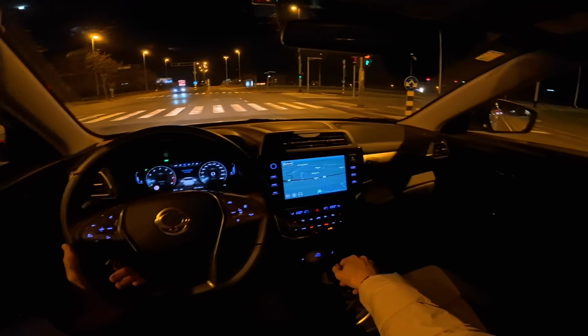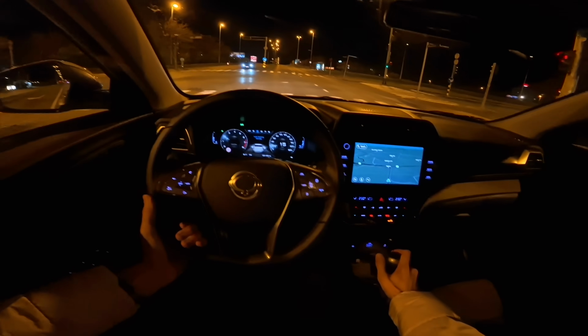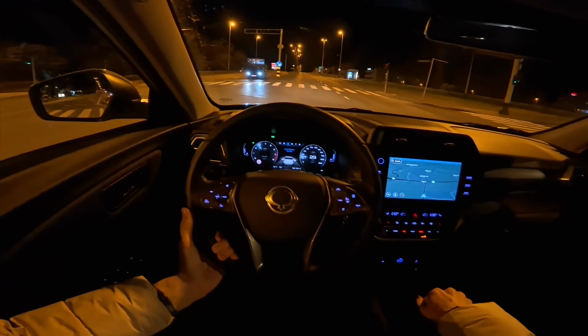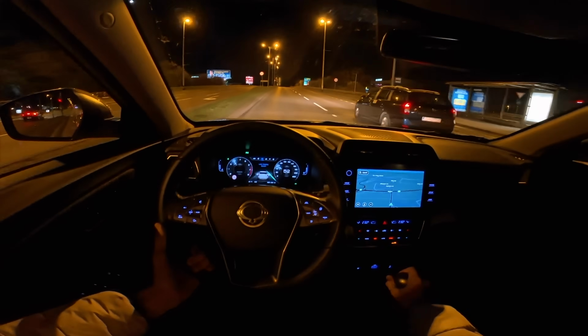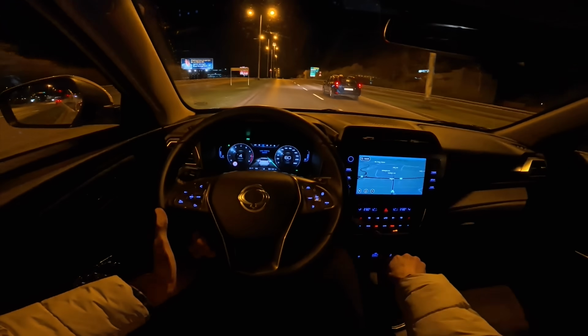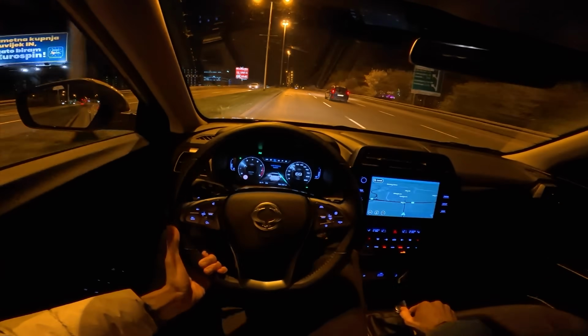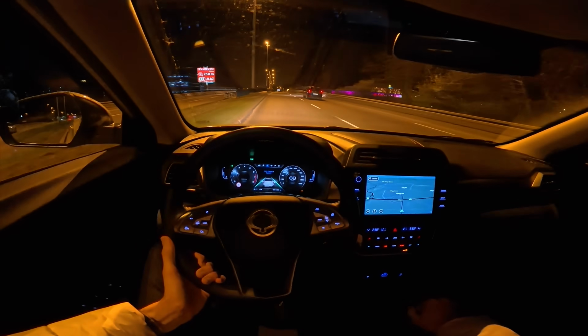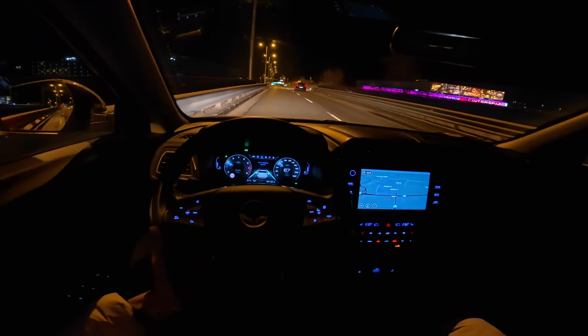If there's any more resistance, see again, I don't see the traffic light. I have to lean a little bit. Yeah, that manhole, okay, this is really big. This one, yeah, it's just super soft.